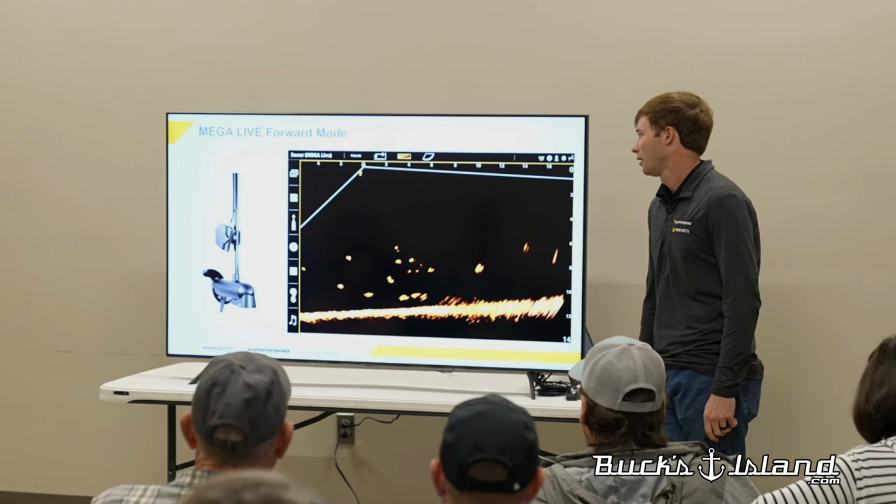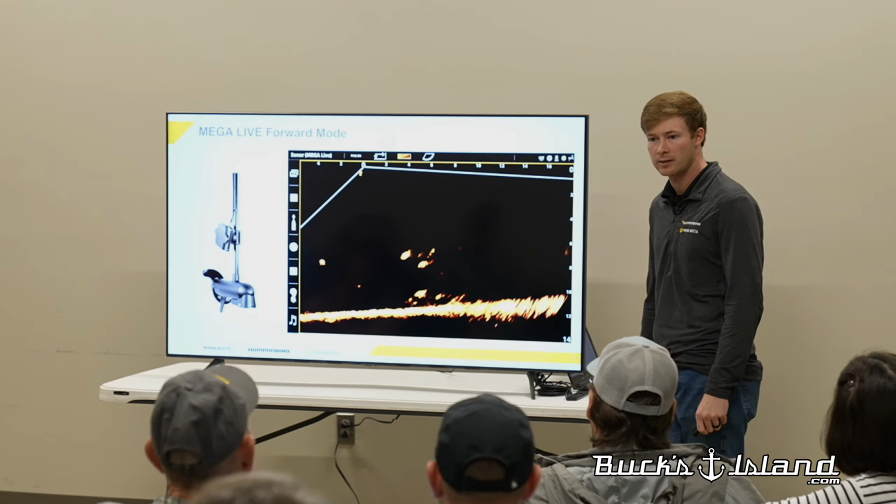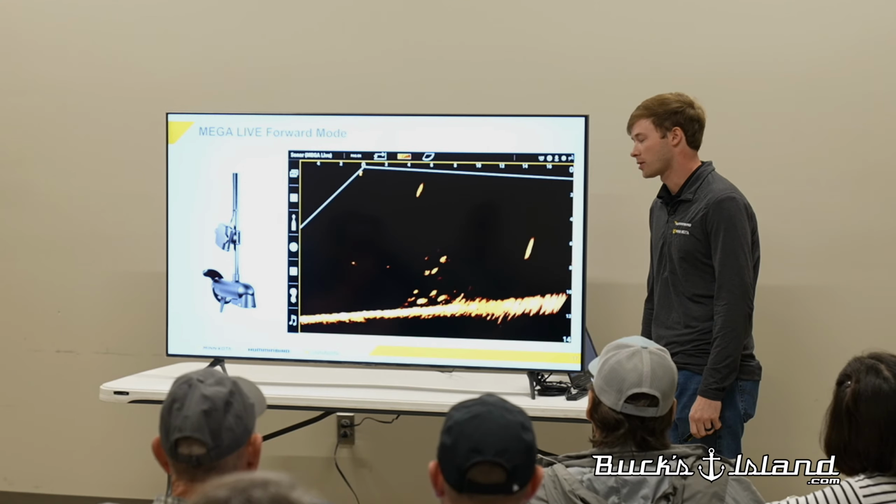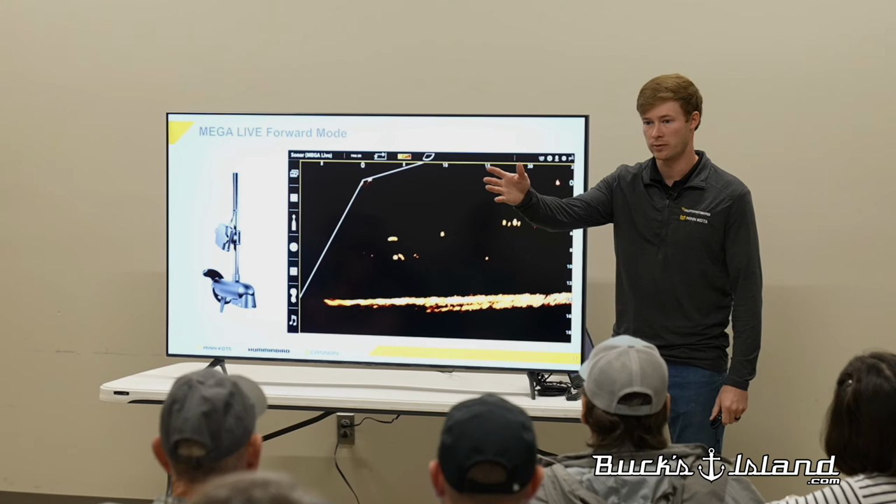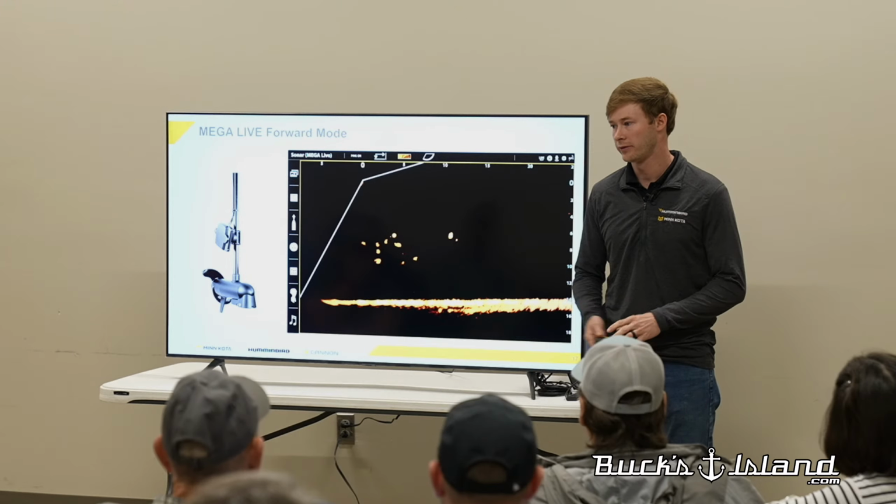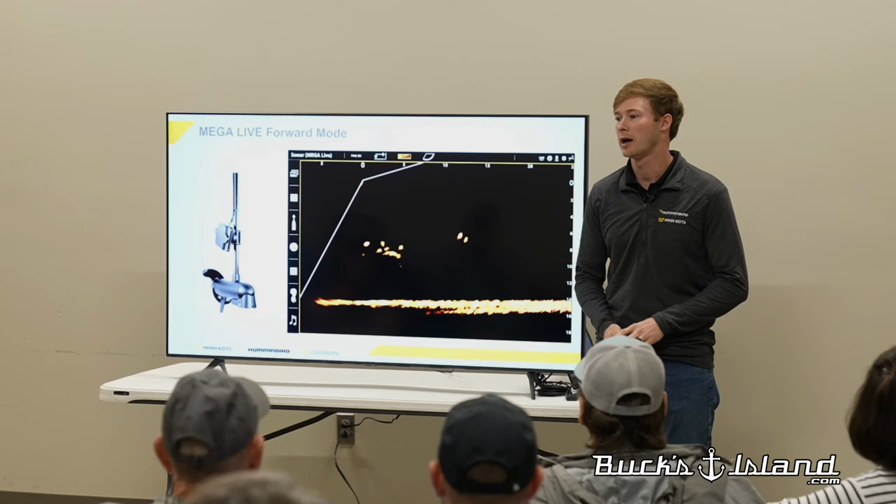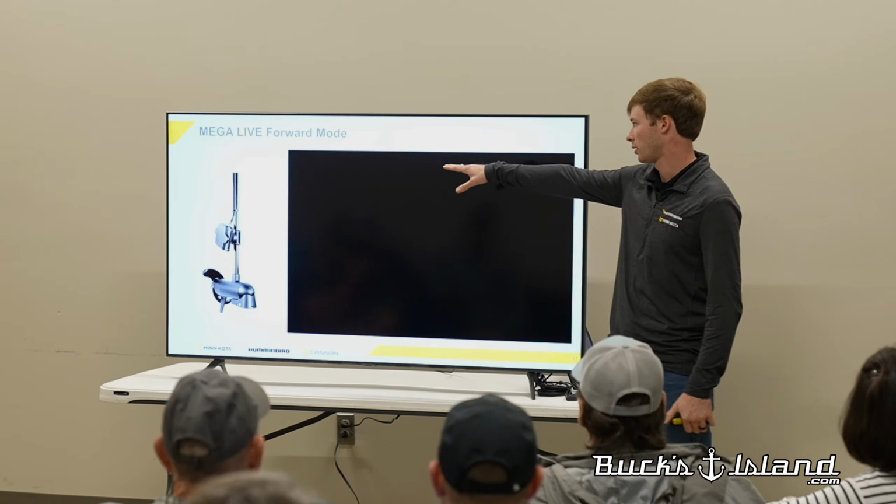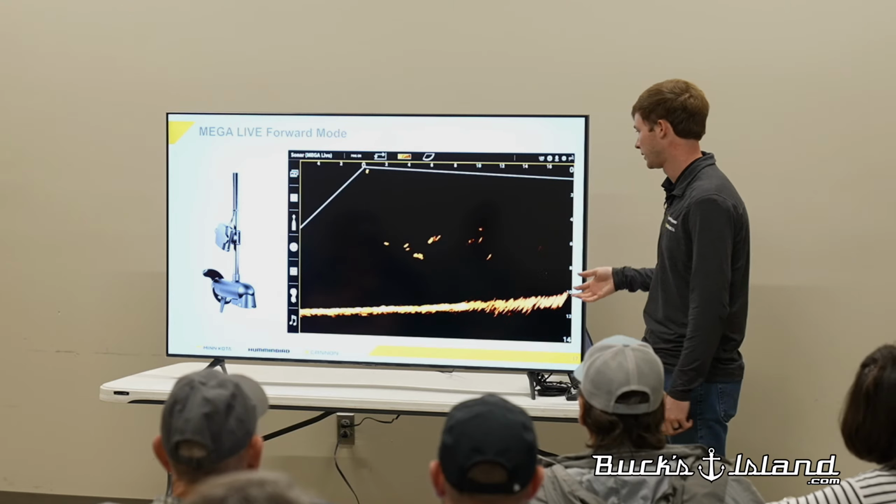It shows all the fish swimming in real time, and shows your bait when you cast out there and reel it back to you. So everything is obviously real time, and wherever you point the head of the trolling motor, that is where you're shooting out in forward mode here. I like to run mine around 80 to 100 feet out, and wherever I point my trolling motor, that is where it's shooting out. You can tell how far things are based on the top bar up here. So we're looking, let's say, 20 feet out in this particular example, and then it's 10 feet down.